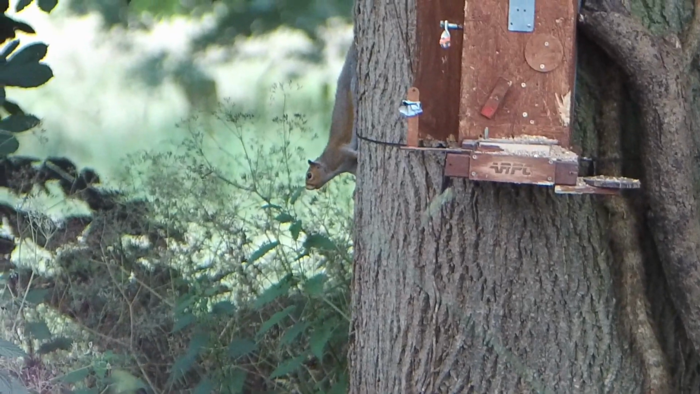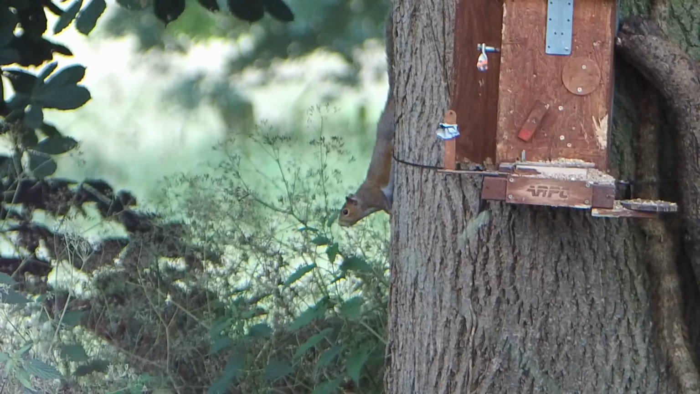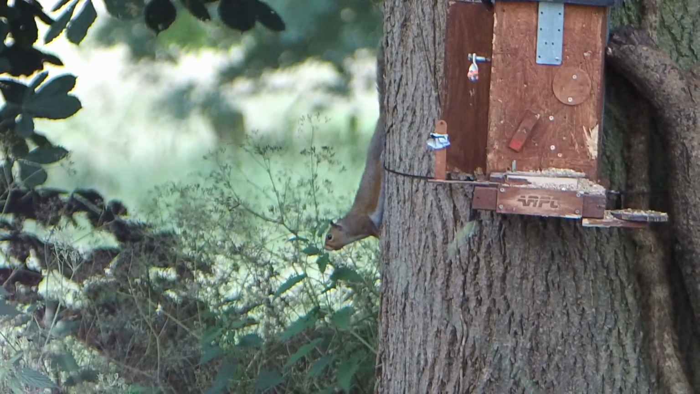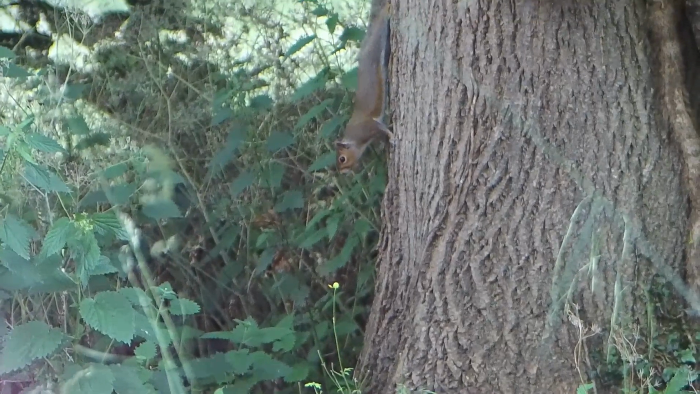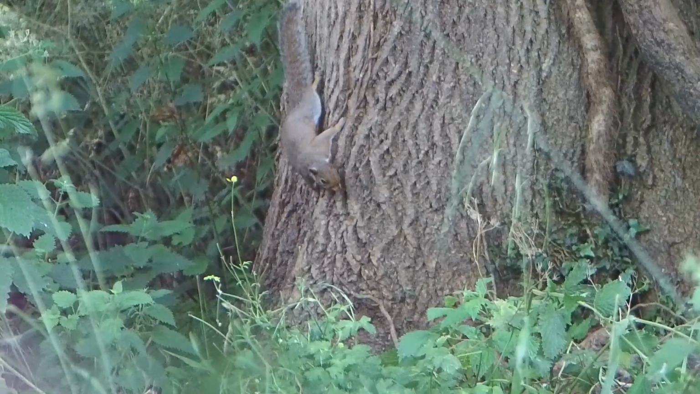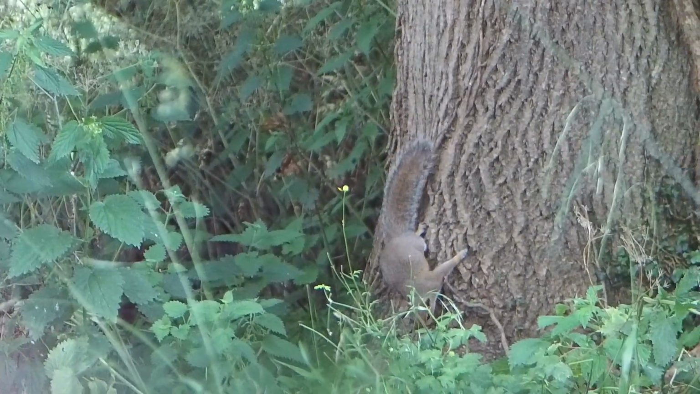Not that long afterwards, his brother or sister, again I think this is another youngster actually, having a little look at what's going on. Now you can see I'm not going to take the shot there because he's a little bit agitated again, looking around. I can wait, I can wait, it's a beautiful evening. There you go.